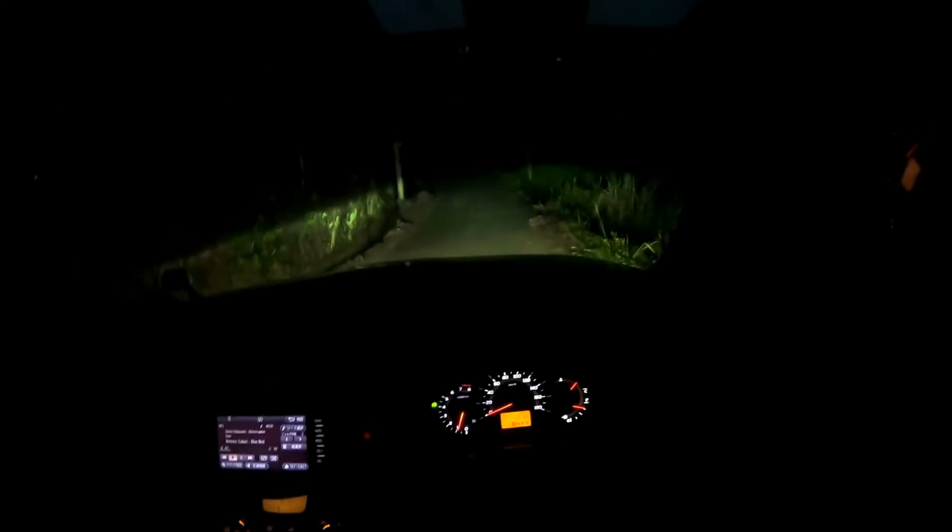Okay, so we are in a bit of an isolated road, so I want to try driving with just the fog lamps if I can. Actually, you can. They're so bright that you really can just drive with just the fog lamps on.